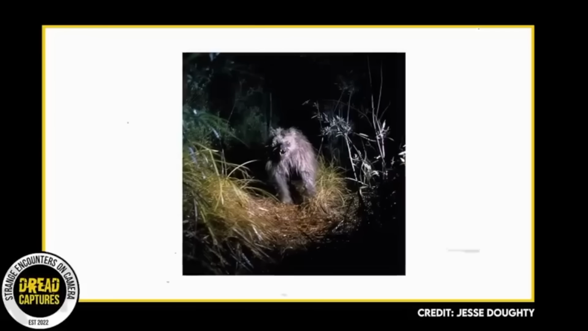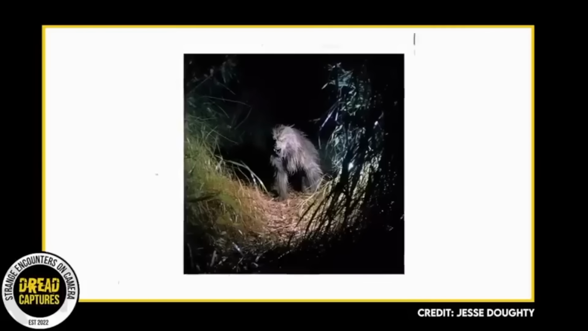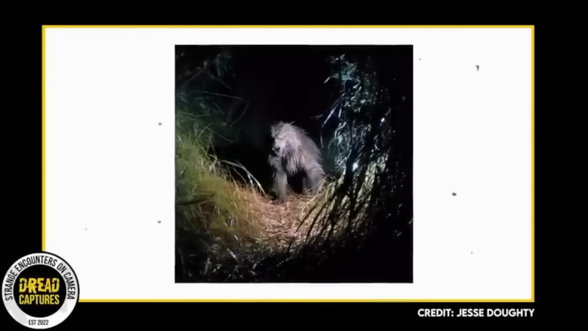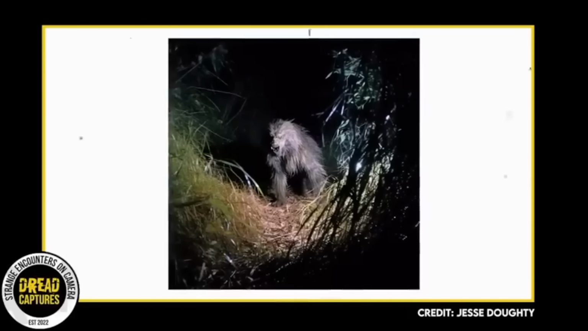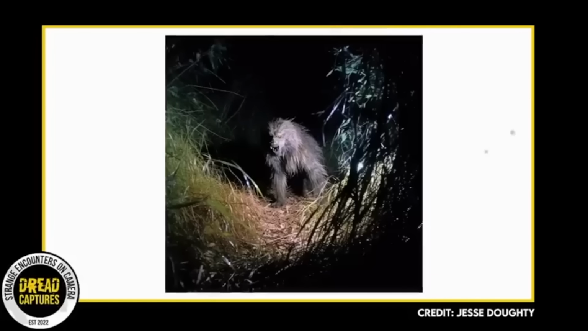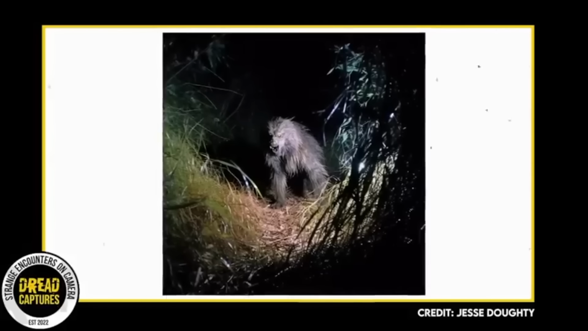Then, one stormy night as thunder rumbled overhead, the last trail camera captured a defining moment. The mysterious creature emerged from the shadows, its long, stringy hair clinging to its hunched form. Its yellow eyes gleamed with an otherworldly intensity as it prowled through the dense vegetation. The creature seemed aware of the camera's presence, a glimmer in its eyes, and a snarl for the camera.